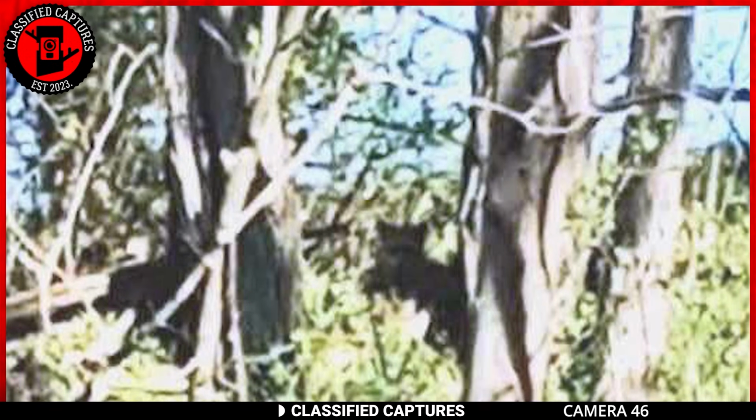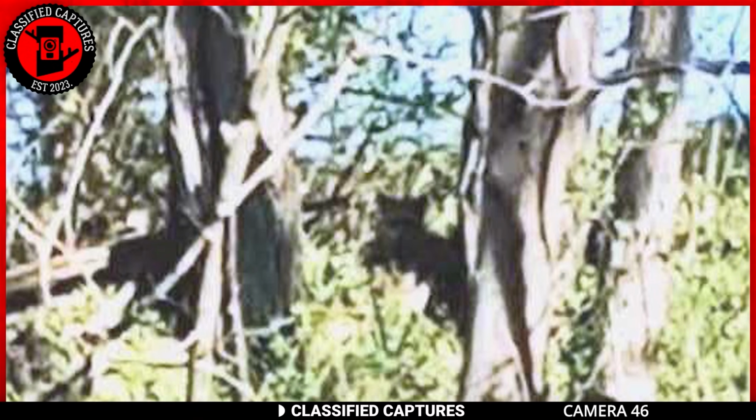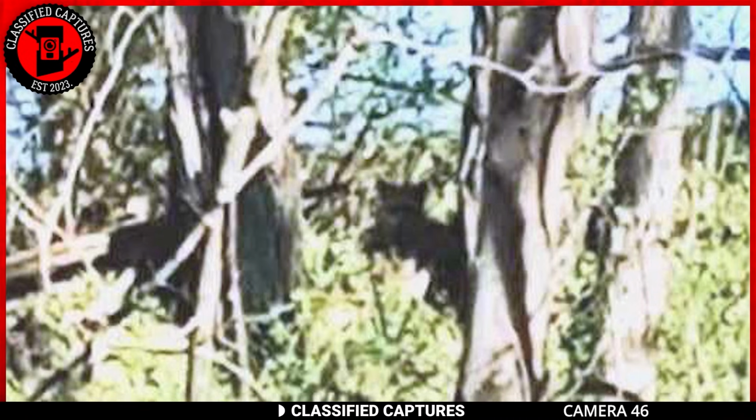Everyone who saw it was convinced that it might be an actual dogman or potentially a werewolf. Looking at the image, I get why they might think that. The beast certainly has features that are befitting the description of the dogman, but due to the blurry nature of the footage, we can't fully confirm.